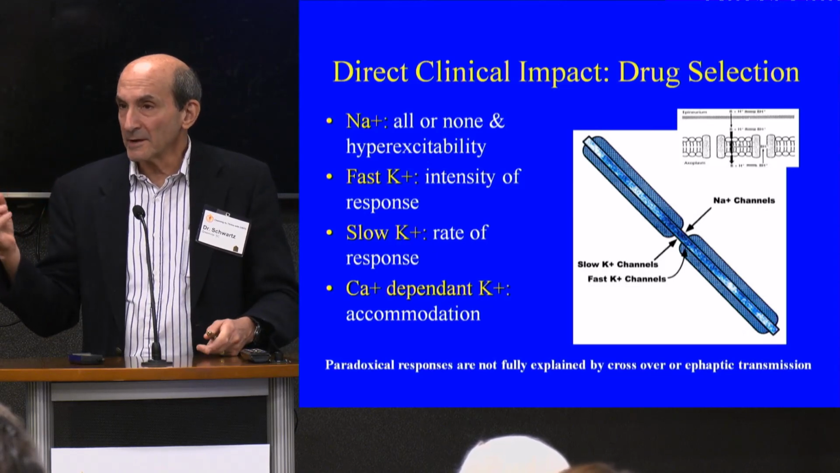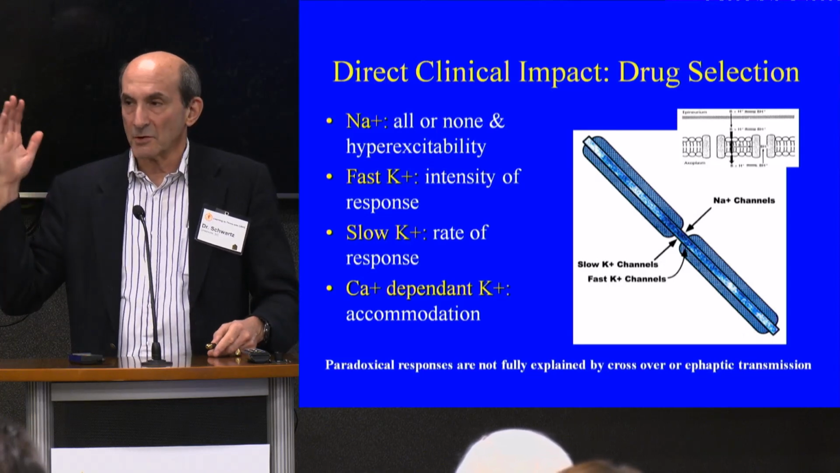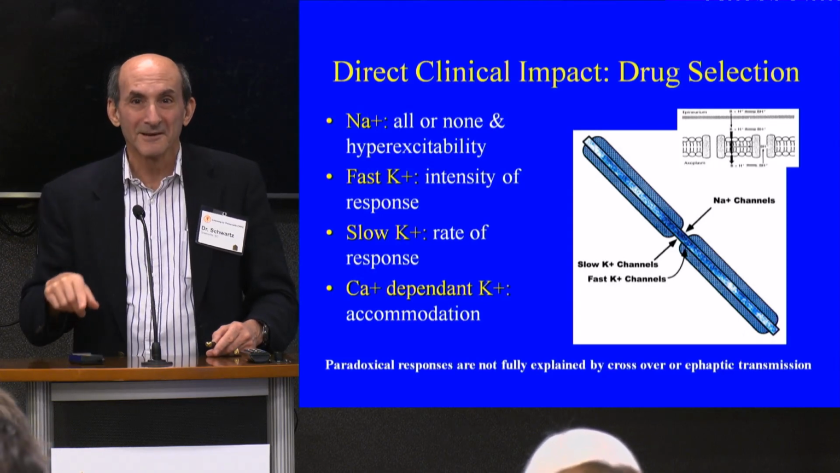Because I don't give you a drug to make you numb. I don't give you a drug to zone you out. I give you a drug to help restore your nerve membrane. Everything I'm doing is to restore, fix the root cause.